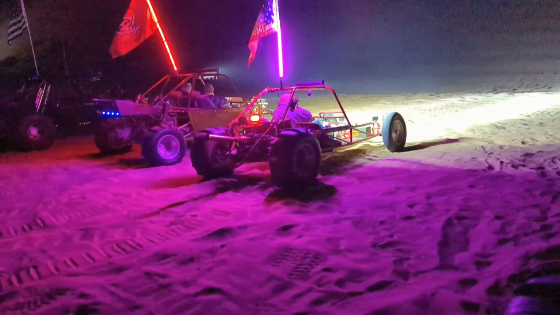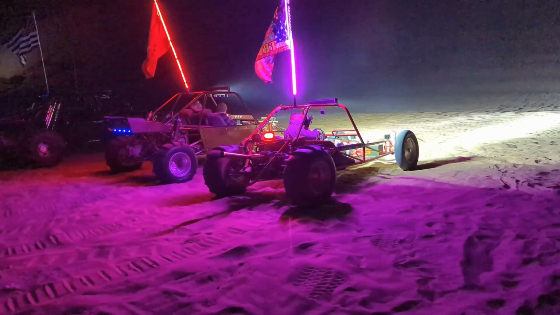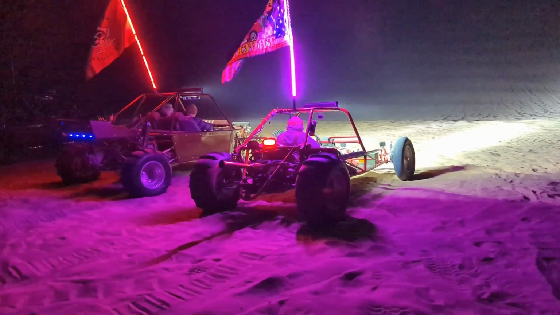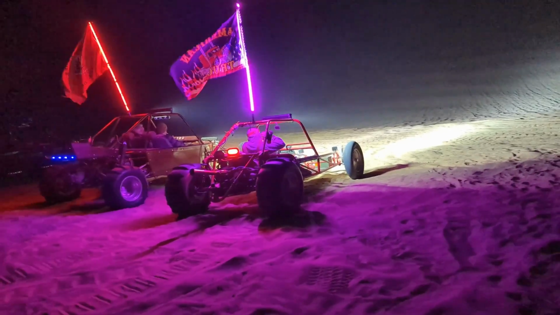This is like a classic sandrail right here. It looks like it's just a Volkswagen Bug-based chassis with a VW engine. See that sweet Stinger exhaust? That is really cool. Let's see if we're making any progress on fixing the radio here. Radio's been figured out. Now it's time to head back to camp.